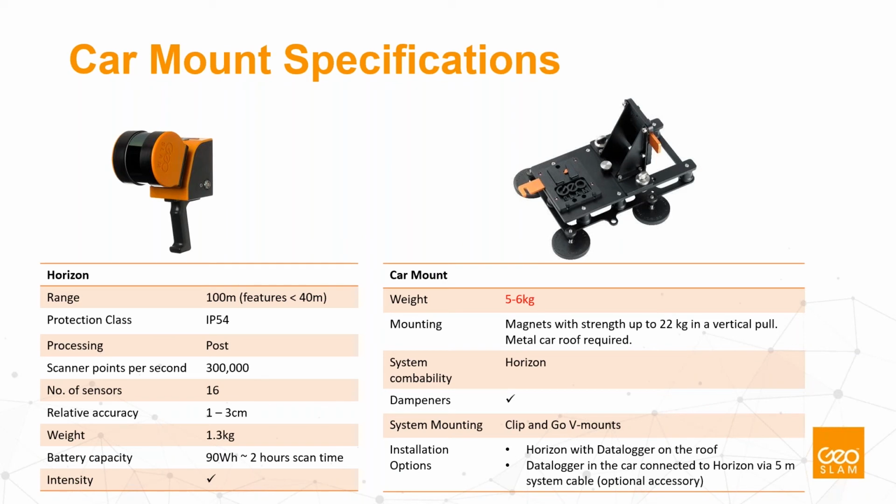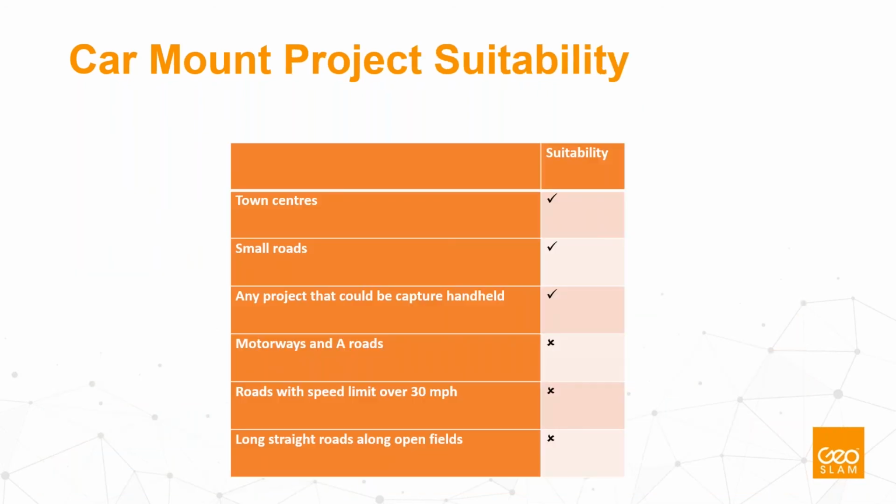There are two ways to mount the Horizon on the car. You can mount both the Horizon with the data logger on the roof, but you can also mount only the Horizon and then connect it by a 5-meter system cable. Suitability is more in town centers, small roads, and any small projects.